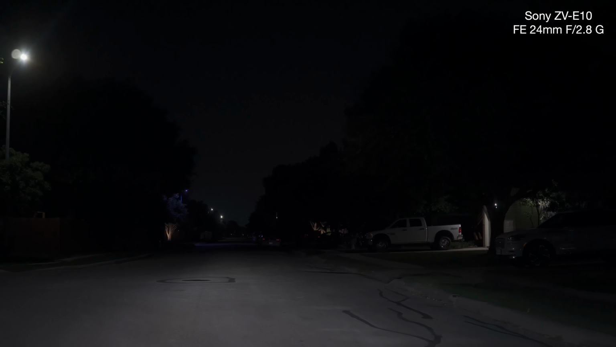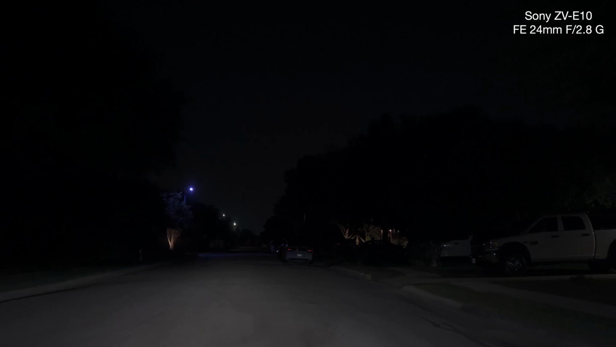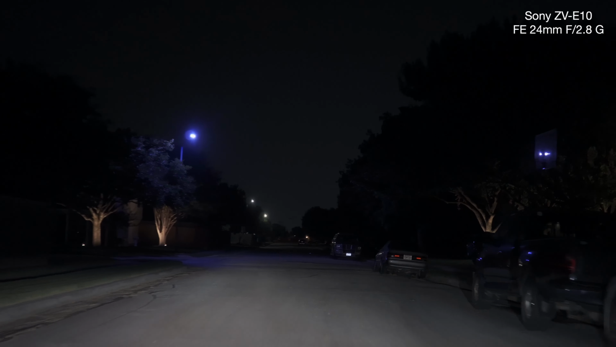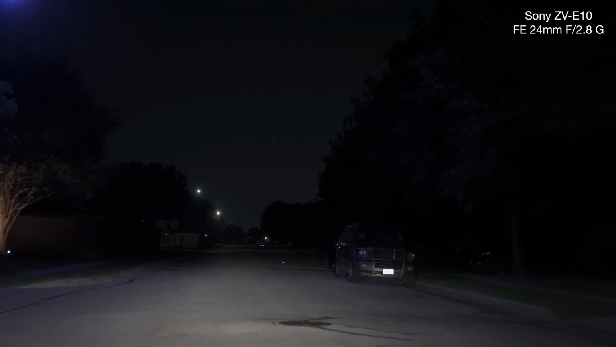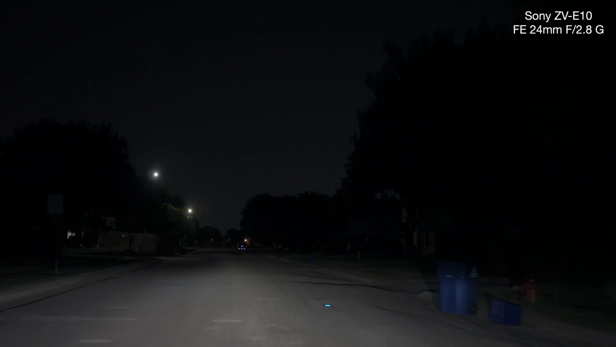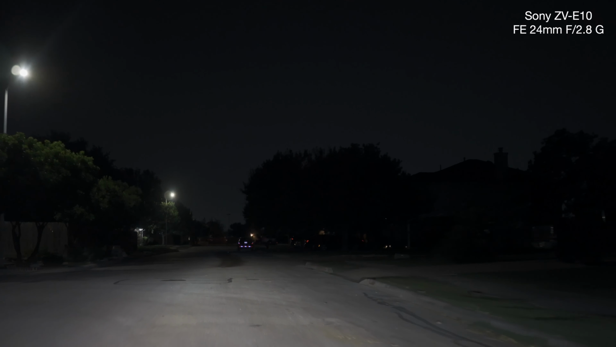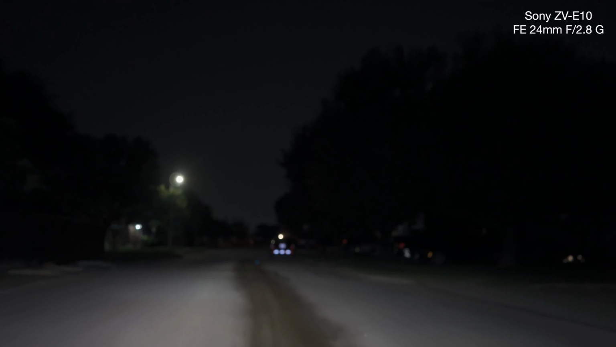Let's go to 1,000. You know what? I think 1/30th of the shutter speed. That's the perfect one. At 1,000. I was looking at 1250. I can handle that. At f2.8. And the only way you can tell is by going to the stoplight and take a look at the lights.